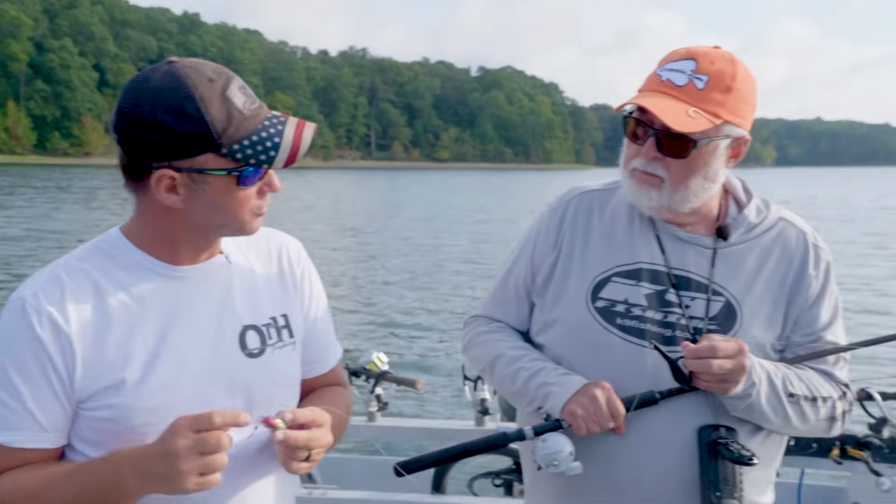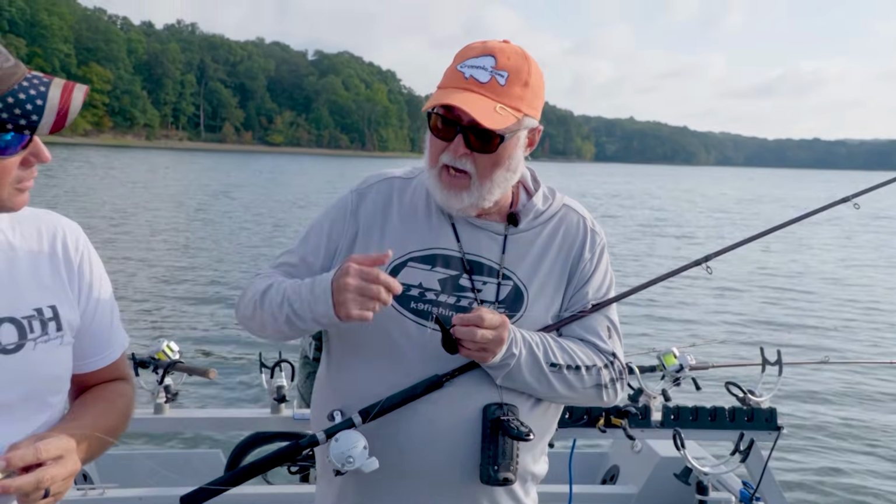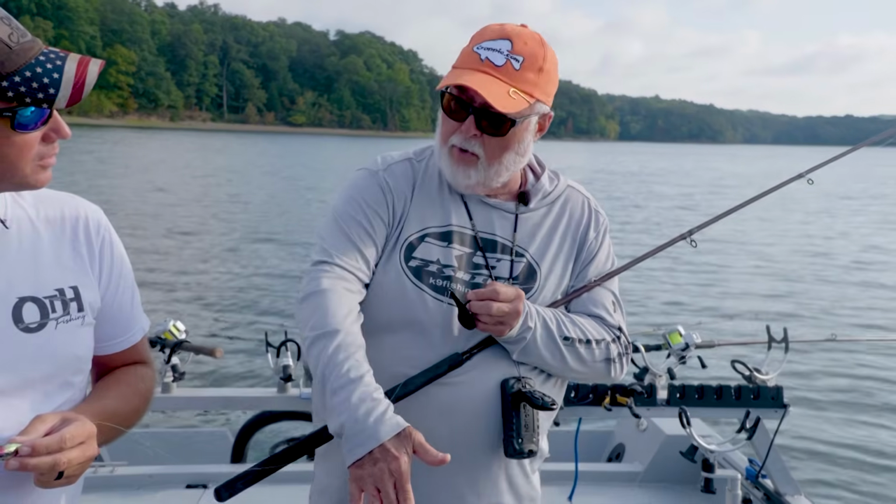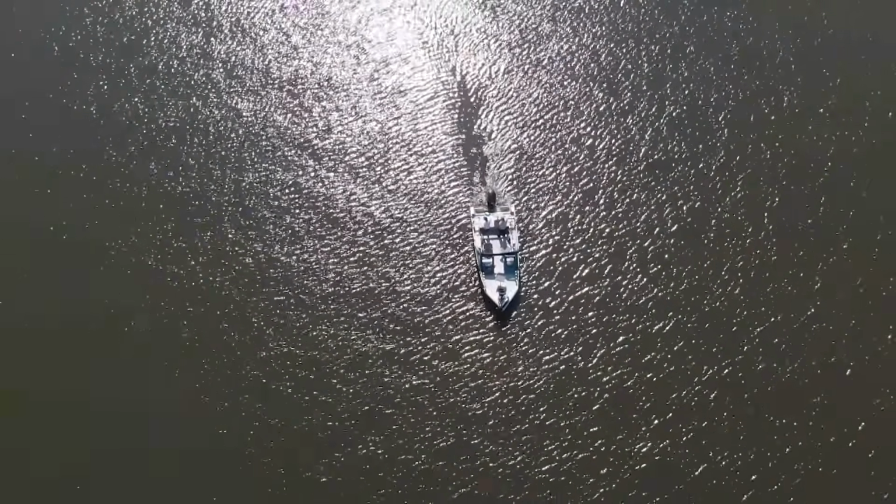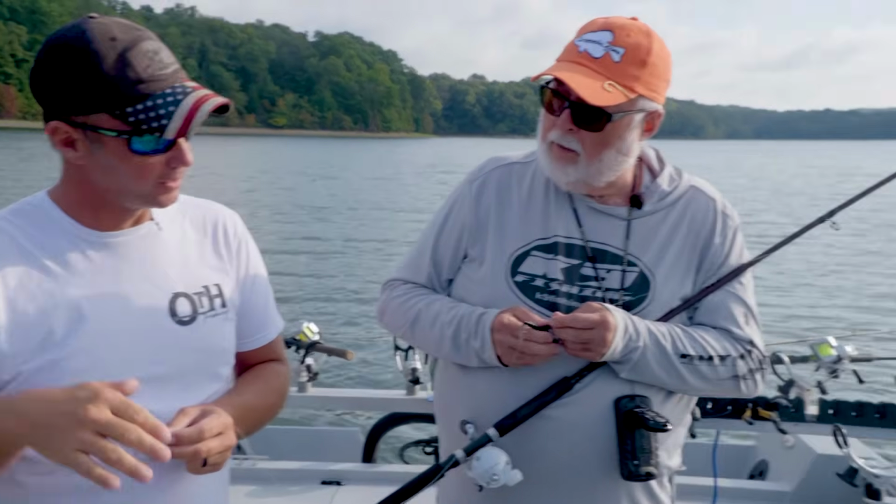And that's why you use the square bill, exactly. So it's not constantly trying to pull down. If you use a deep diving bait, a 300 Banded or a Pico INT, they're going to run below your tadpole. And I'm watching my down image. I'm seeing what level the fish are at, and I'm adjusting my depth on these. So you can put it right down there in front of their face.